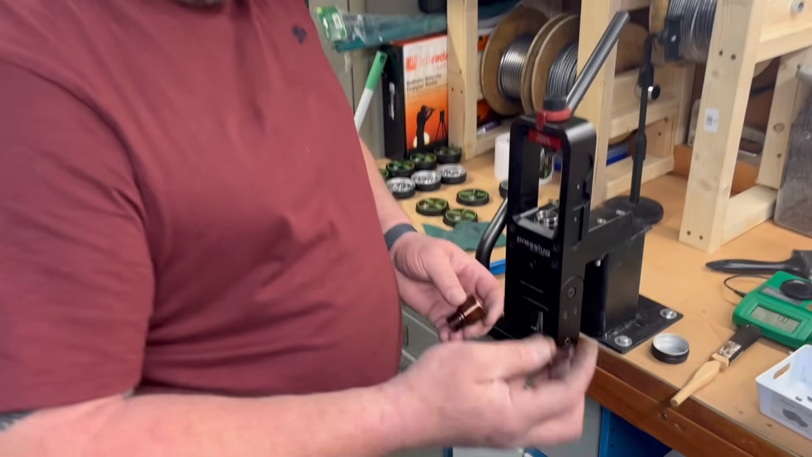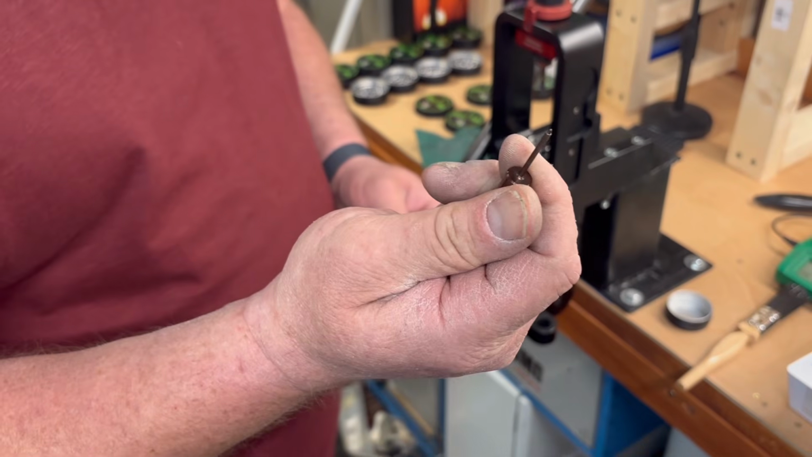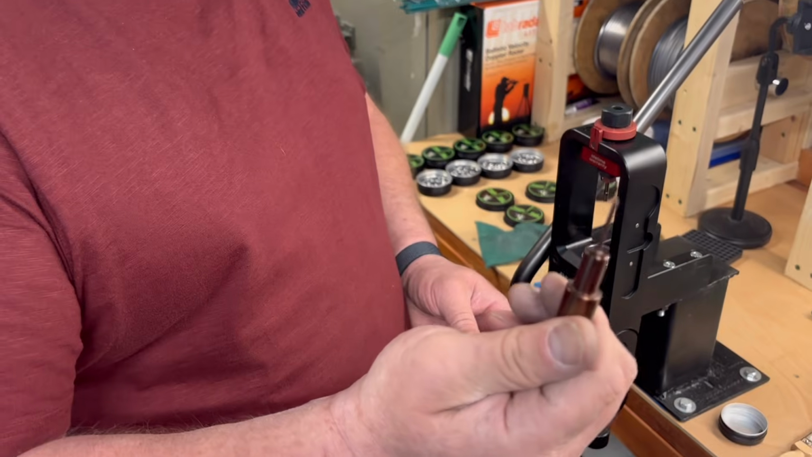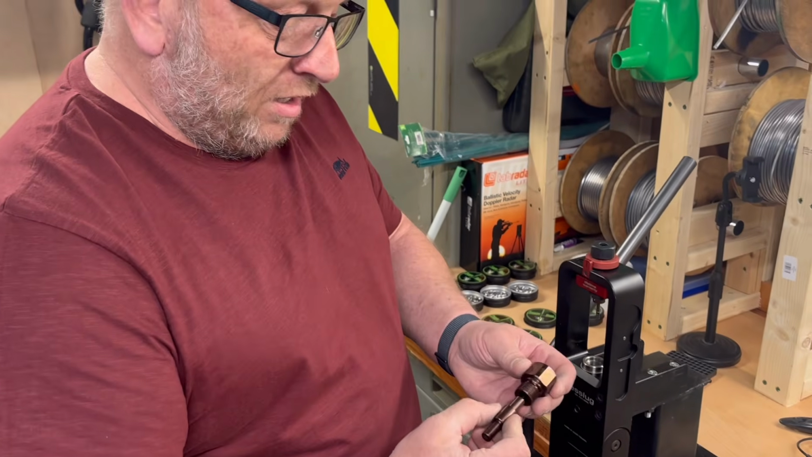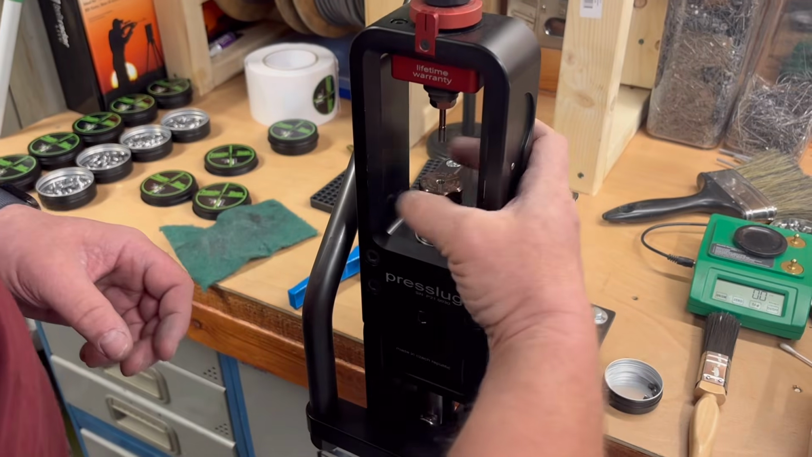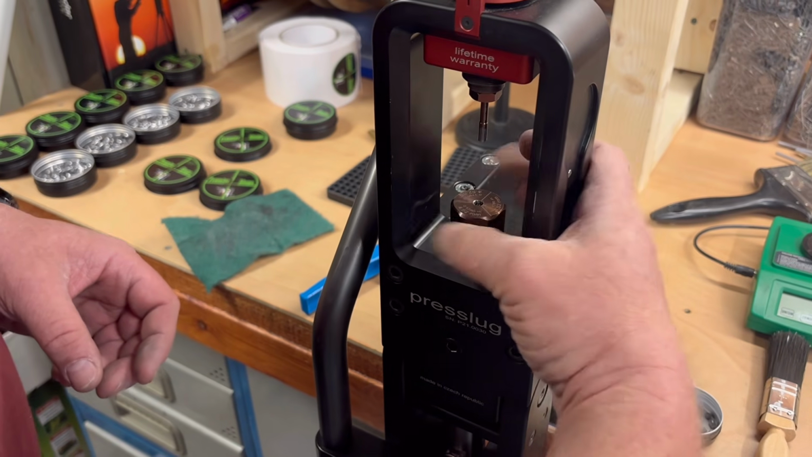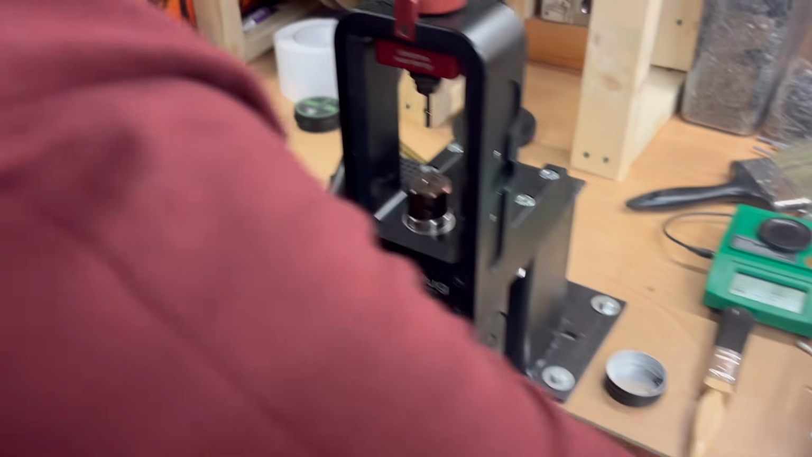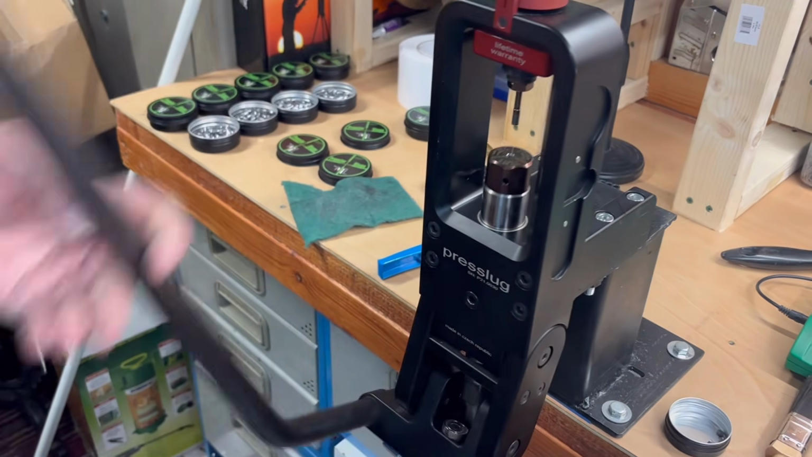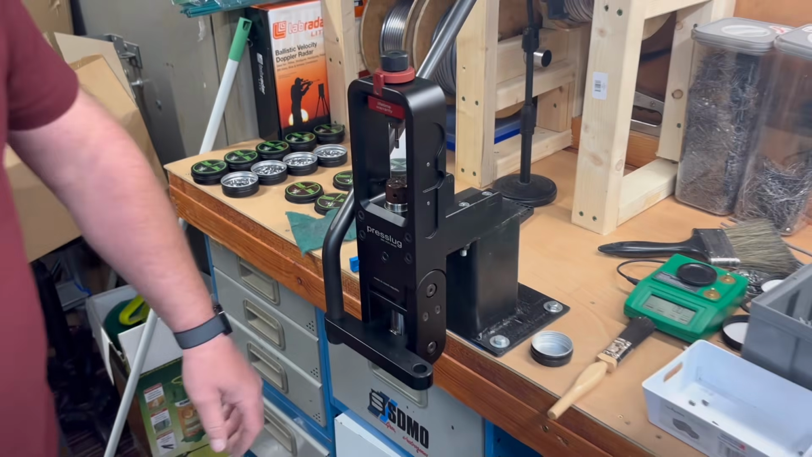Setup of the die. This section is the ejector punch, but it also makes the hollow point. Very, very important when you're shooting anything live. Vermin wise, you need to dump that energy as quickly as possible. So that goes inside there, and this drops into the press. We give it a nip so nothing moves. Lovely. So now we're ready to make some slugs.